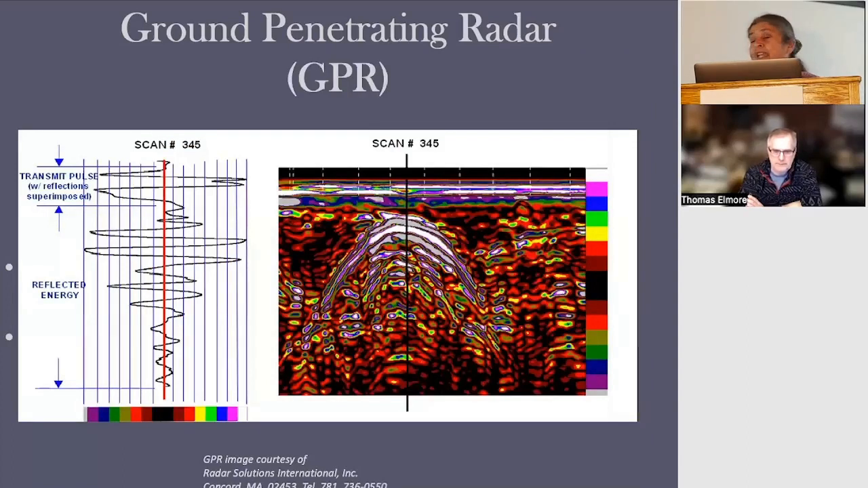So each wave looks like this. This is your transmitted pulse. And then all this gobbledygook below there is reflected energy. And that is really simple to interpret, right? No. So what we do is we colorize that.